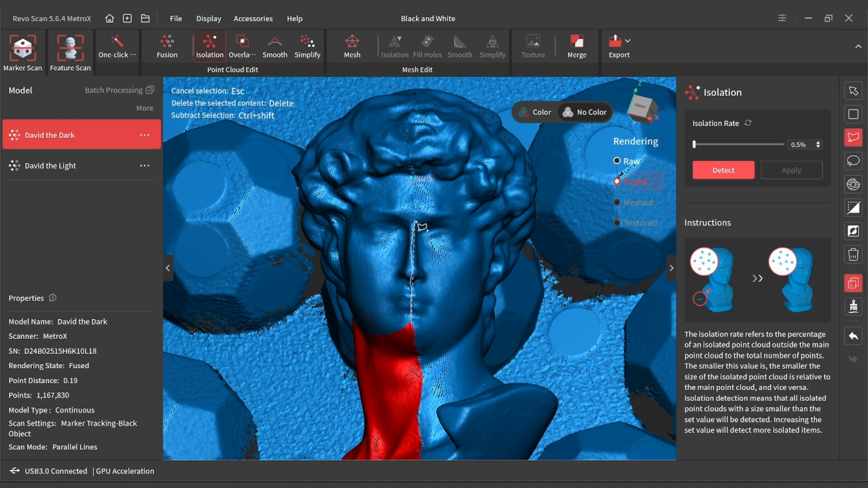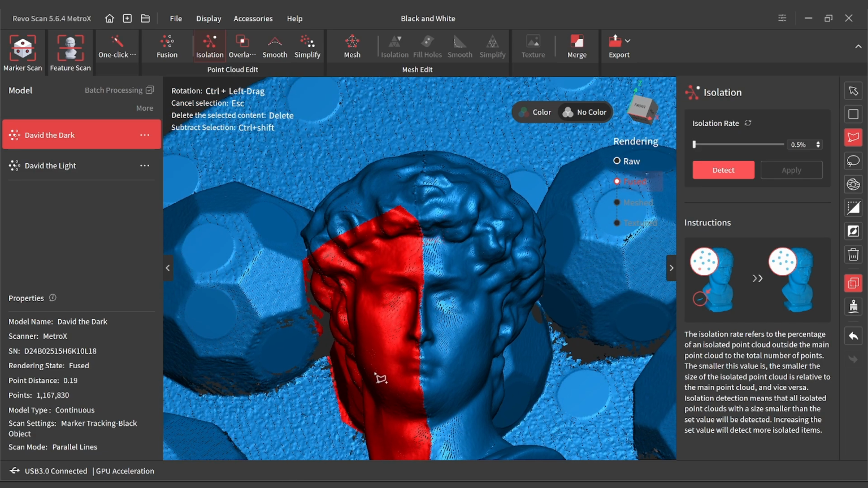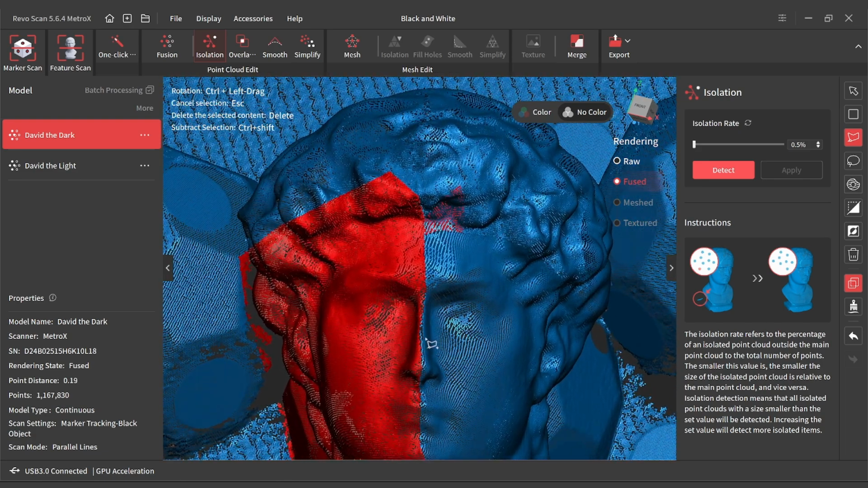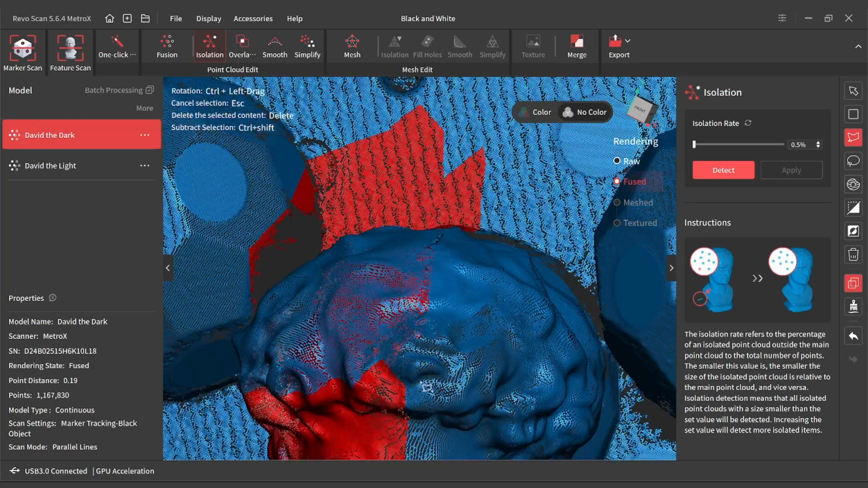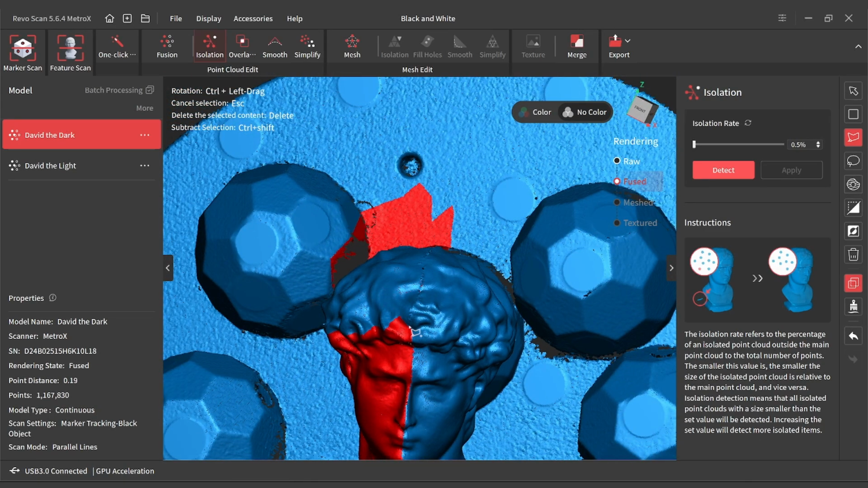Gave myself a challenge the way I painted right on the crease of the nose there. Pull this out a little bit so I can see that scar a little bit more.